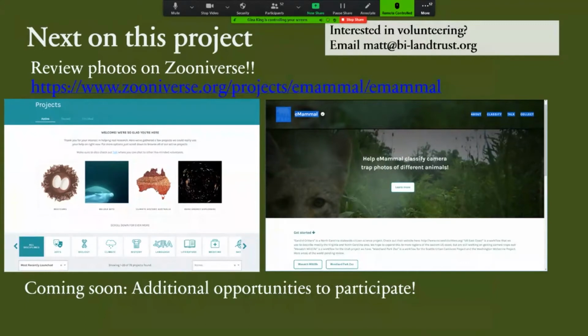So yeah, and just to talk about what we're going to do next on this project, we're going to try to continue those sites. There's supposed to be permanent long-term monitoring at those Seattle Urban Carnivore Project sites. As Robert mentioned, you can see these images at Zooniverse. And if you're interested in participating in some of our future efforts on more of these camera traps or reviewing photos, please email Matt and we'll add you to the list to rope you in as soon as we can.